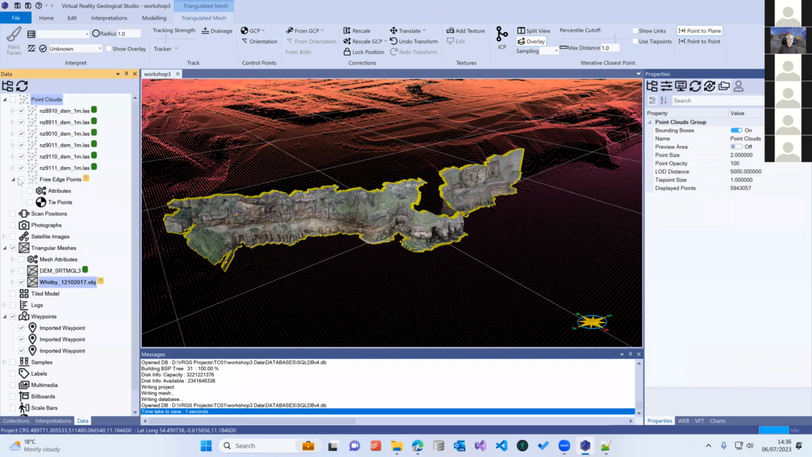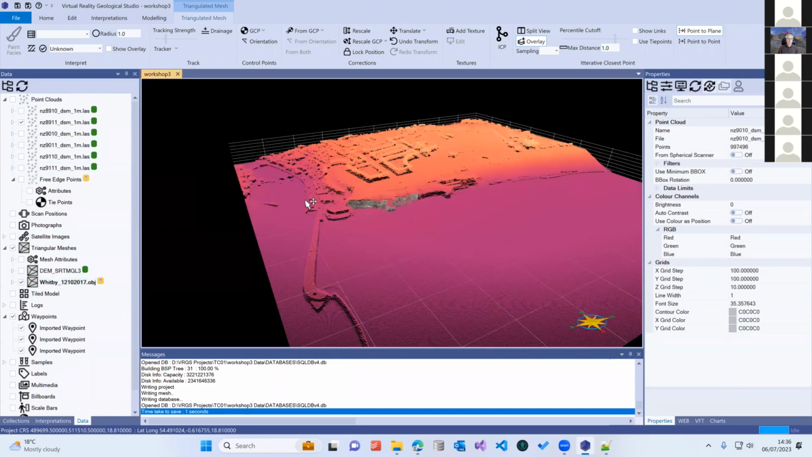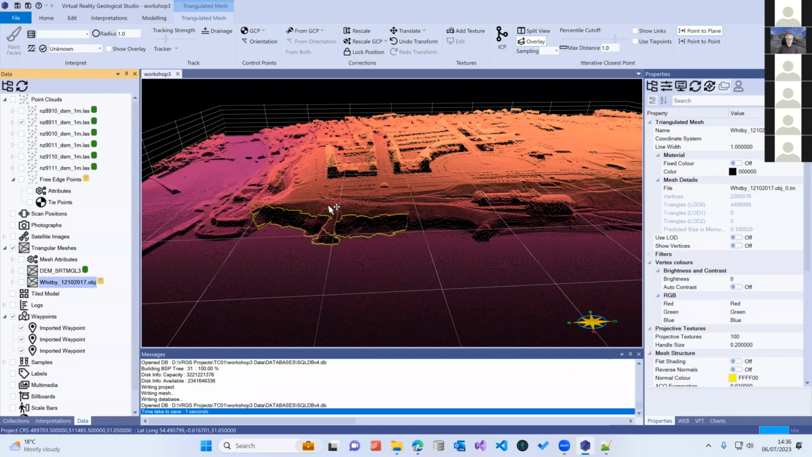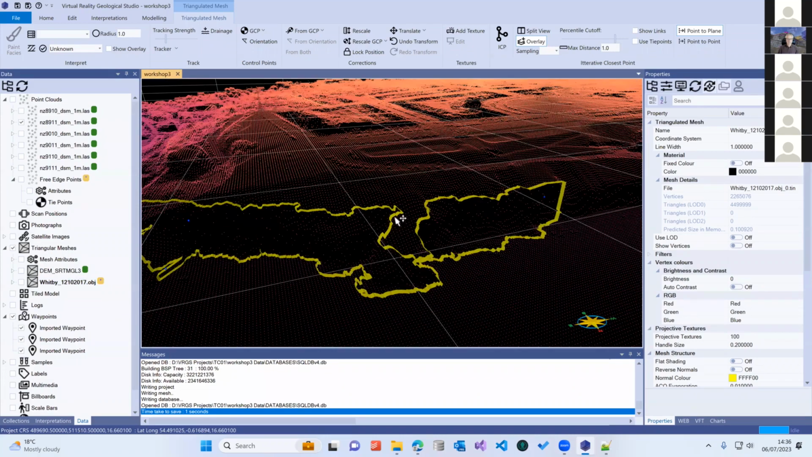There we go. So what we'll do is we'll switch off the other tiles, so we only have the tile that we're interested in. For the moment, I'm going to switch off the outcrop model so that we can just see our elevation data and the outline.